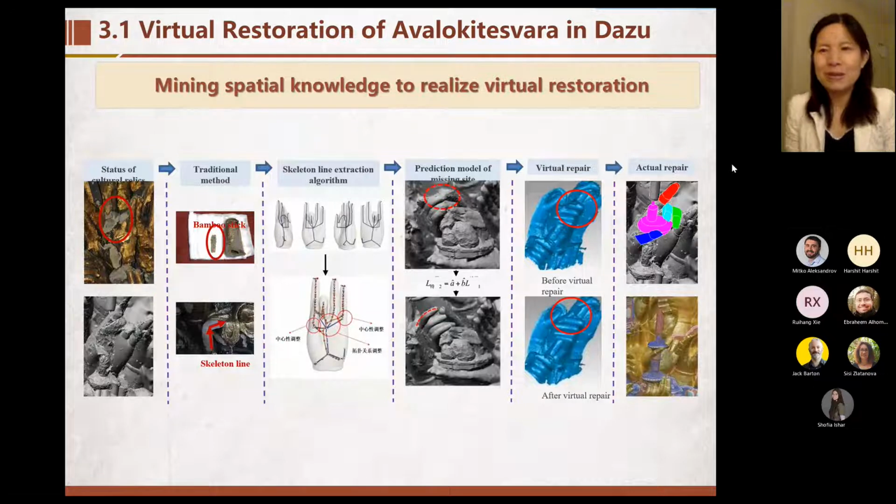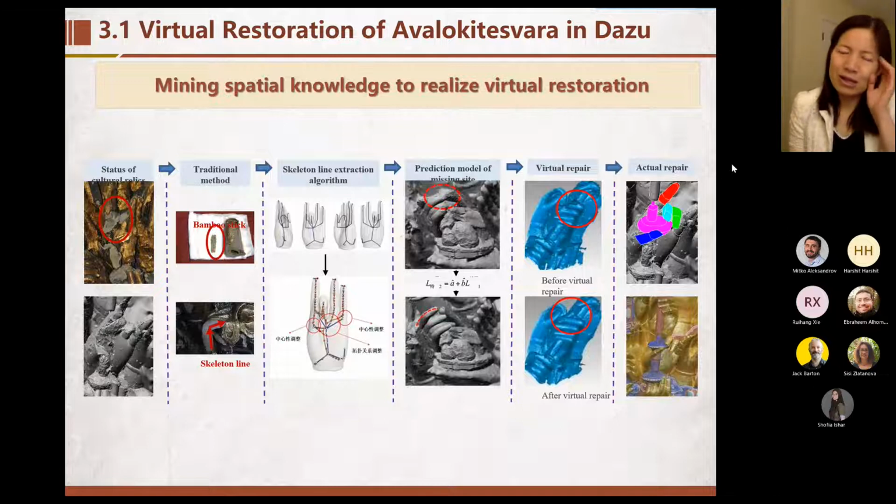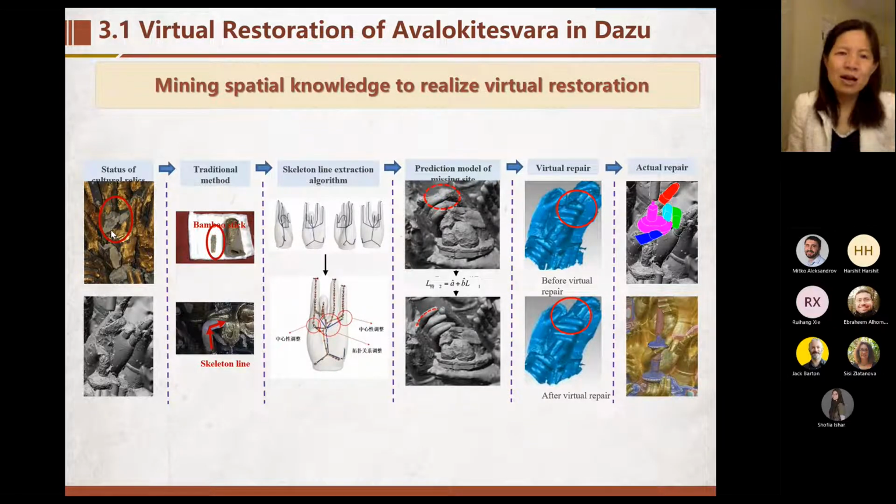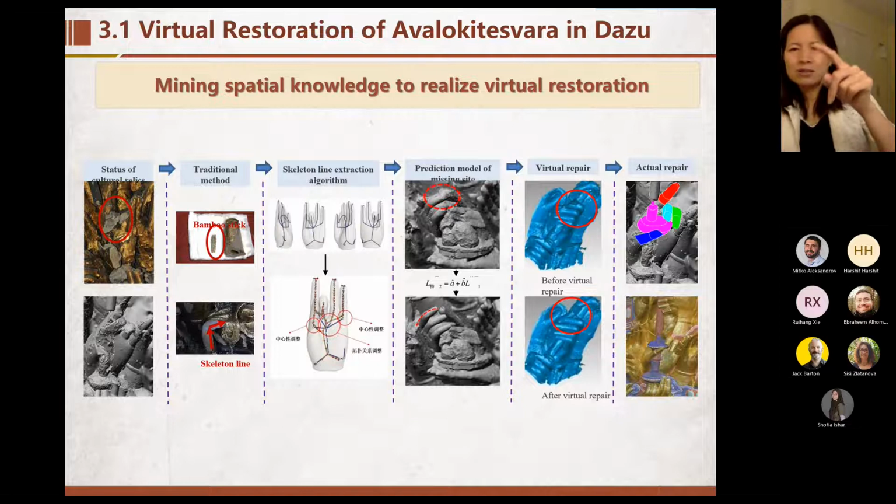But sometimes maybe only symmetry and similarity is not enough. For example, if we want to restore these broken hands, how can we know the length and the shape?